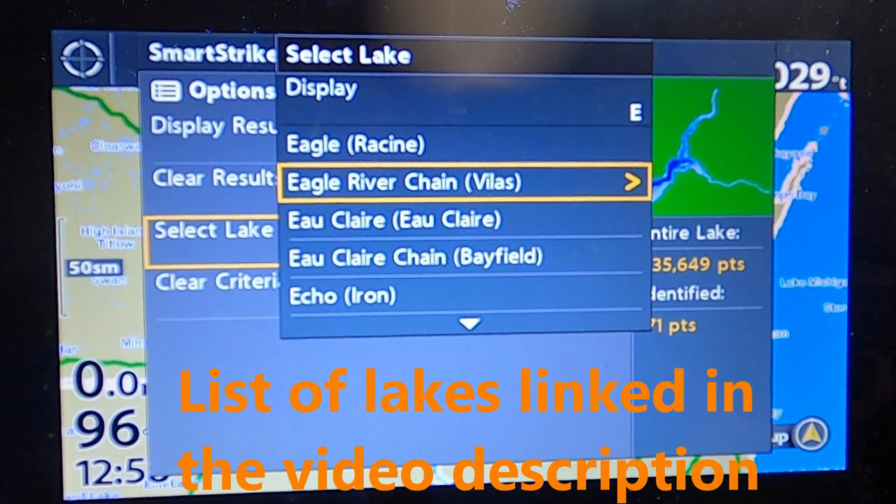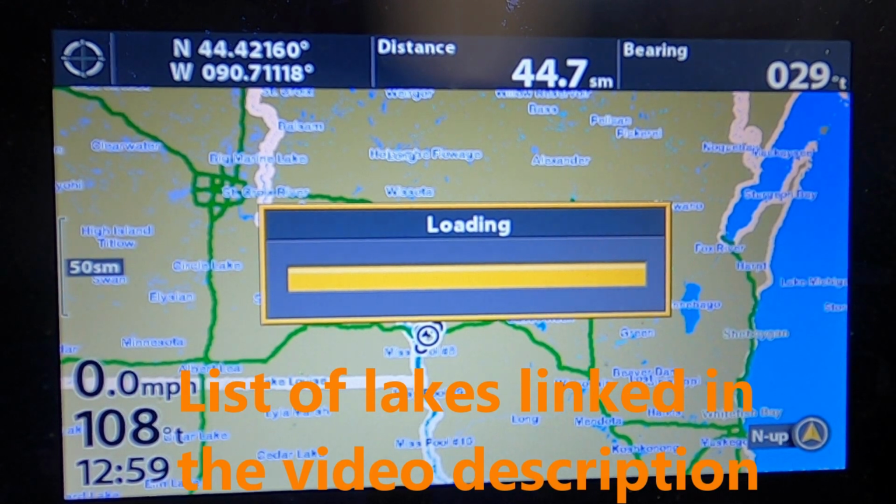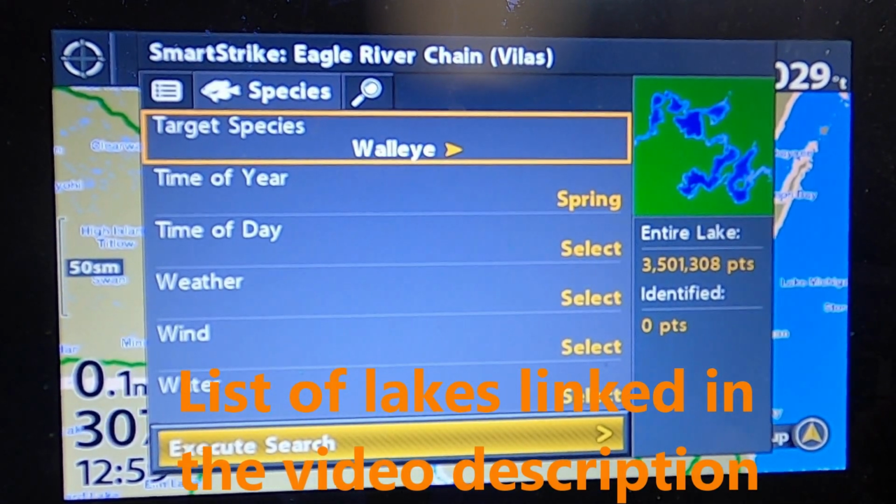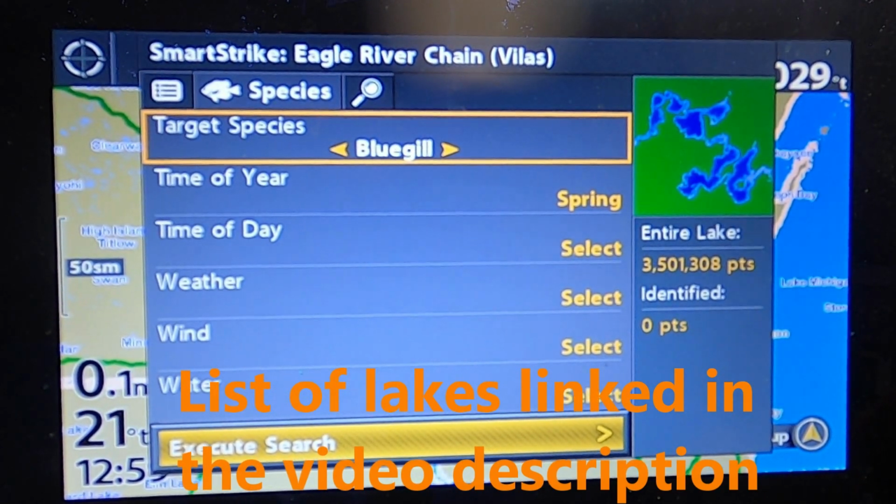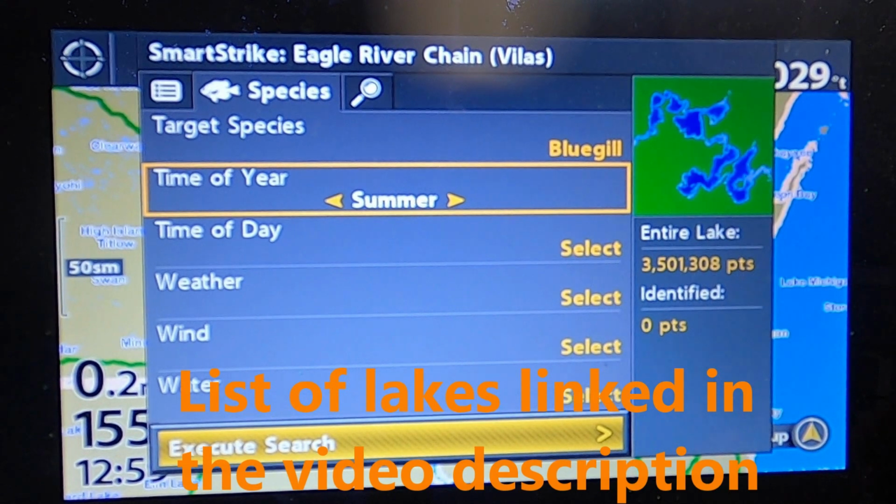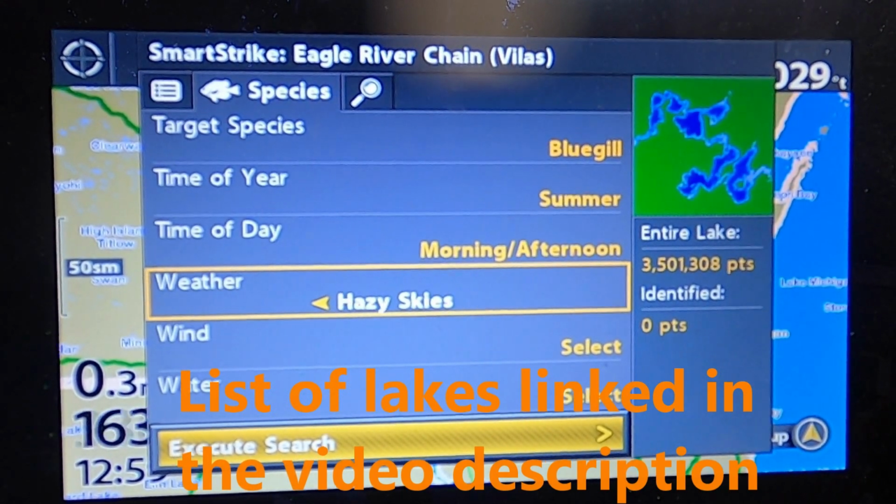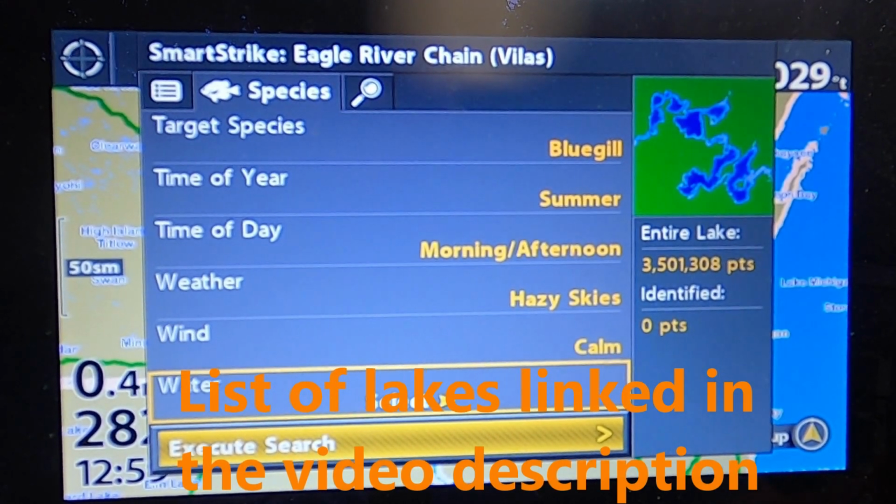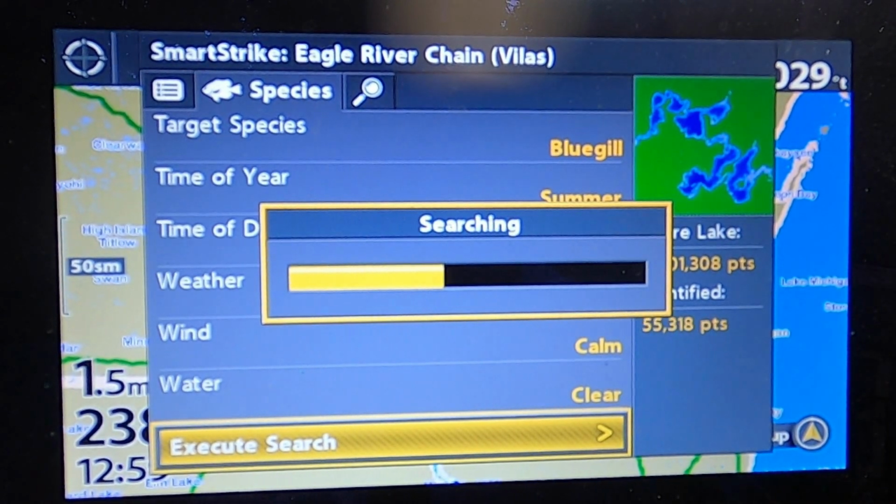That's the Eagle River chain. So Eagle River. Again, we're gonna switch, and let's say we just want to go bluegill fishing. Time of day, we'll do it in the morning. The weather will be hazy, calm winds, clear water, and we can execute the search.